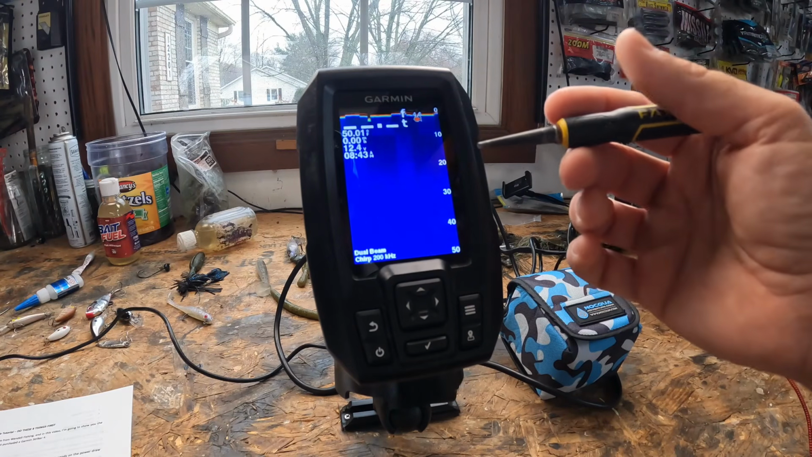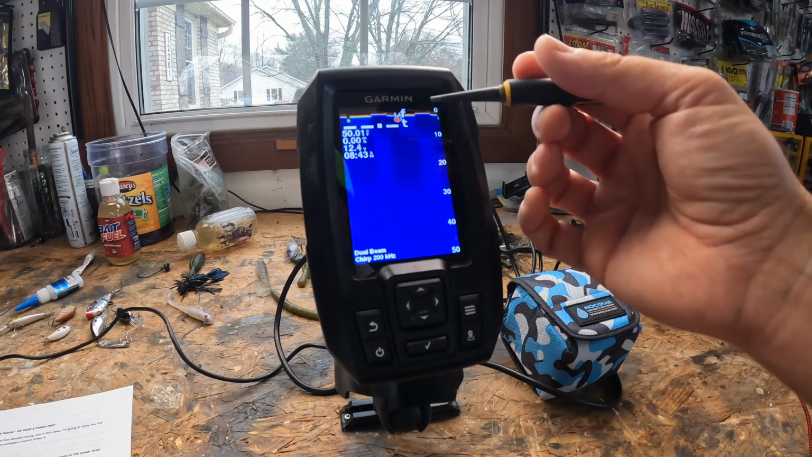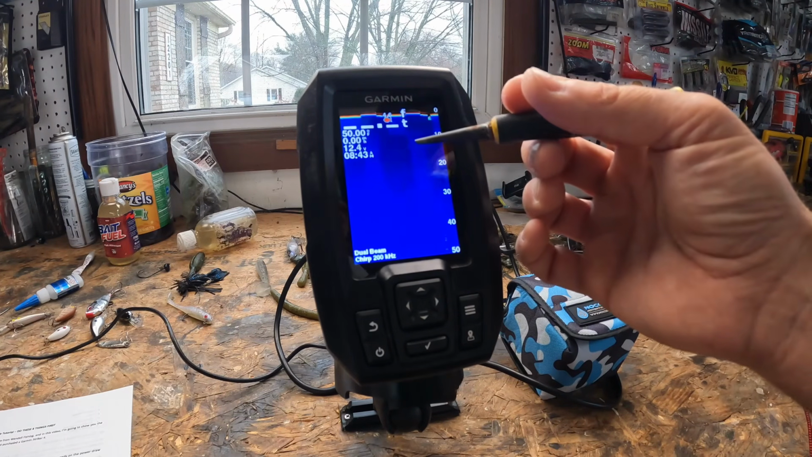It's mid-January. Oh, look, we got a fish, a 4.6. There's a fish swimming around in my garage. All right, it's marking something. Something's walking by, probably a cat behind me or something.